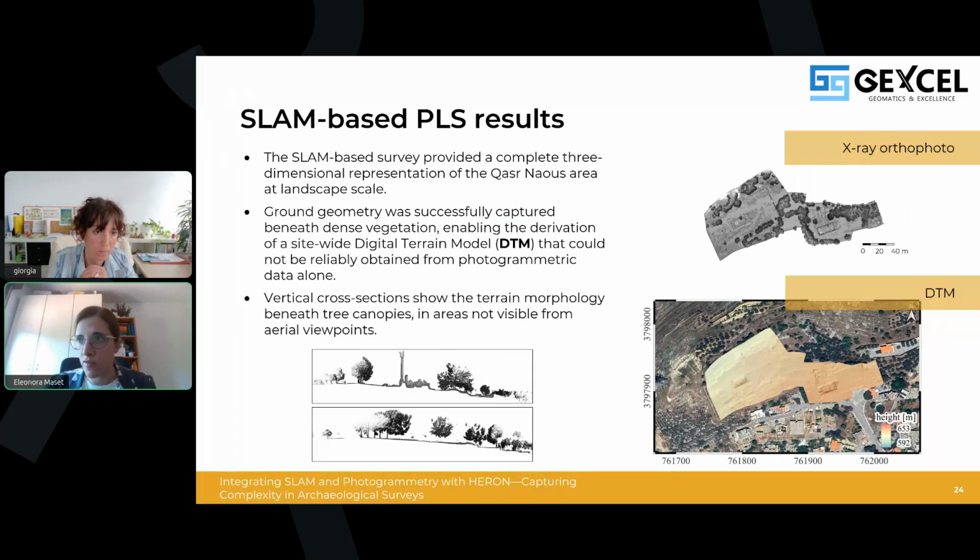And we can see also from the two vertical sections, the cross sections, that the terrain morphology beneath the canopies was accurately captured in areas that are not visible from an aerial viewpoint. So SLAM was essential to have a complete reconstruction of the ground morphology.